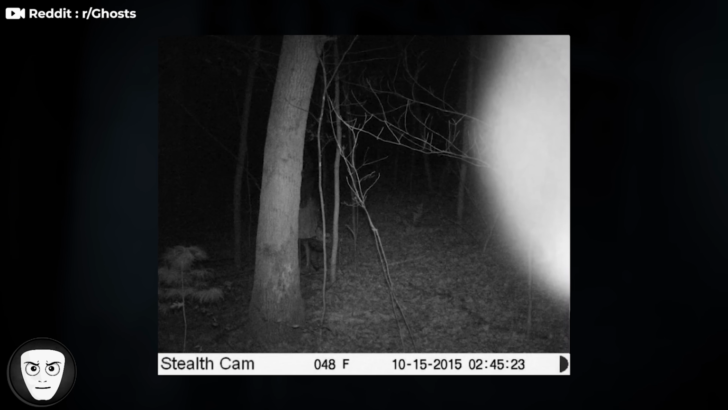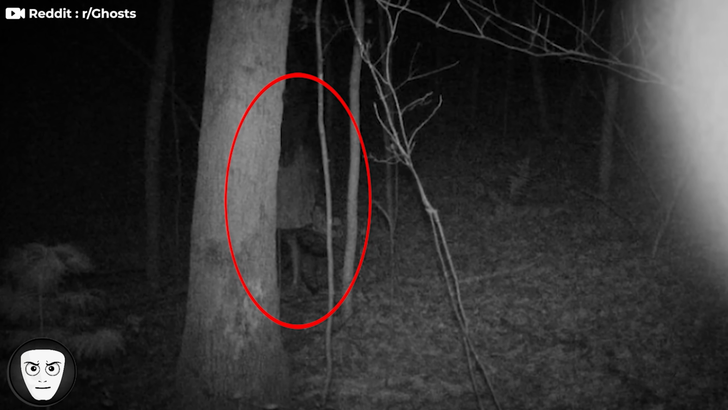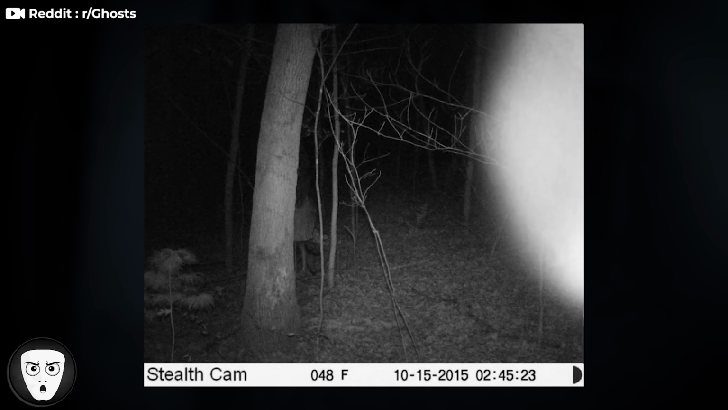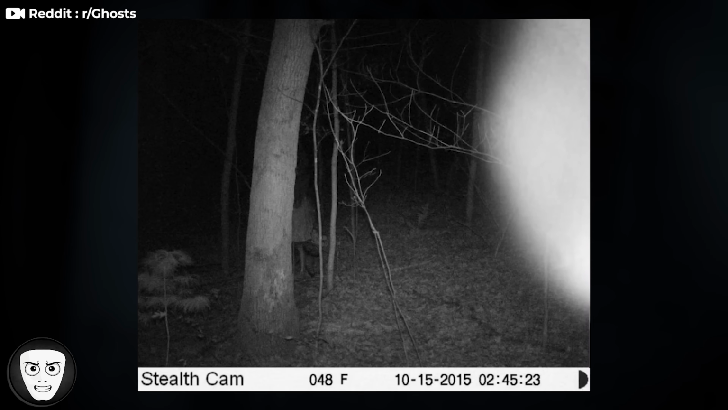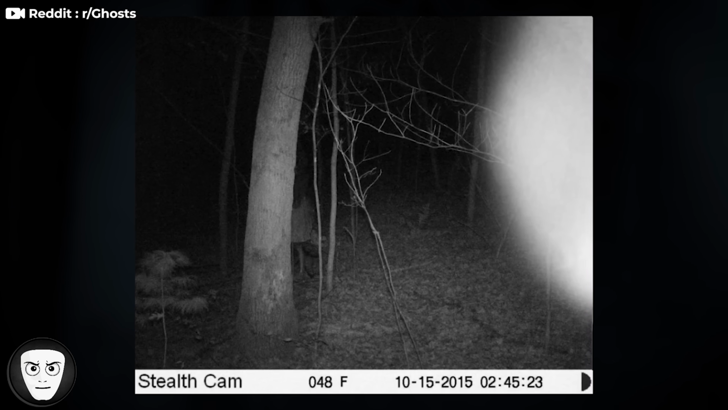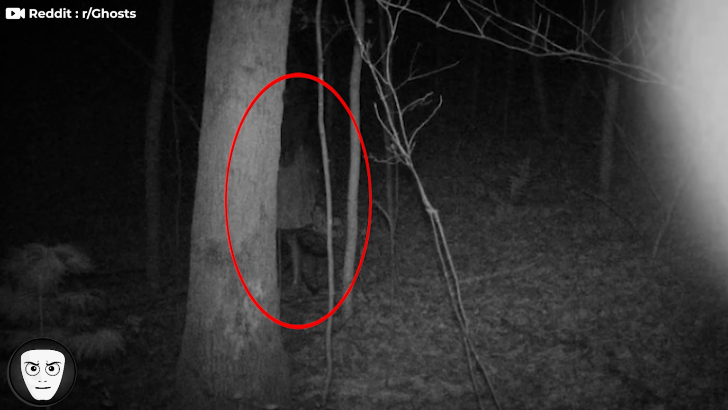In one frame, a figure could be seen, partially hidden behind a tree. It appeared to resemble a young girl, with long dark hair, wearing what looked like a dress. Some believe it could have been a person wandering through the woods, but in a place that remote in the middle of the night, who would be out there like that? Whatever was near his campsite that night remains a mystery, and he didn't stay to find out.